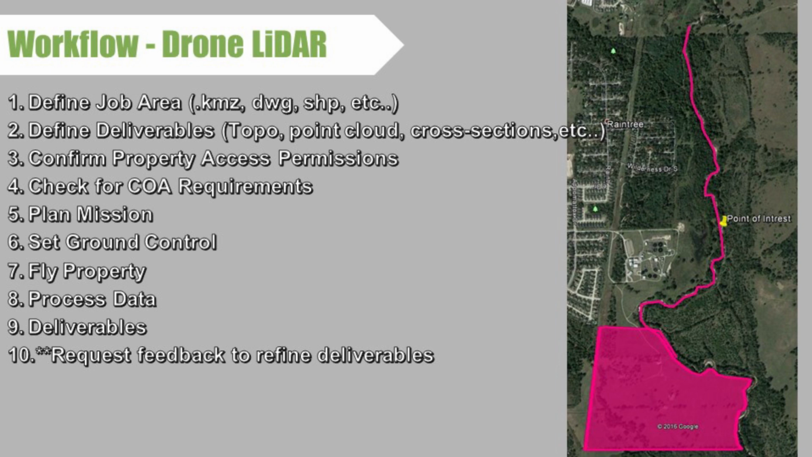COA requirements are simply certificates of authorization from the FAA that we might require if we're close to an airport or critical infrastructure. We need to make sure we have all the approvals to fly in those areas, and we as a company take care of that for you. Then we plan the mission. Then the ground control can be set either by us or a surveyor or another party involved in the situation. We then go out, fly the property, process the data, and then create the deliverables.